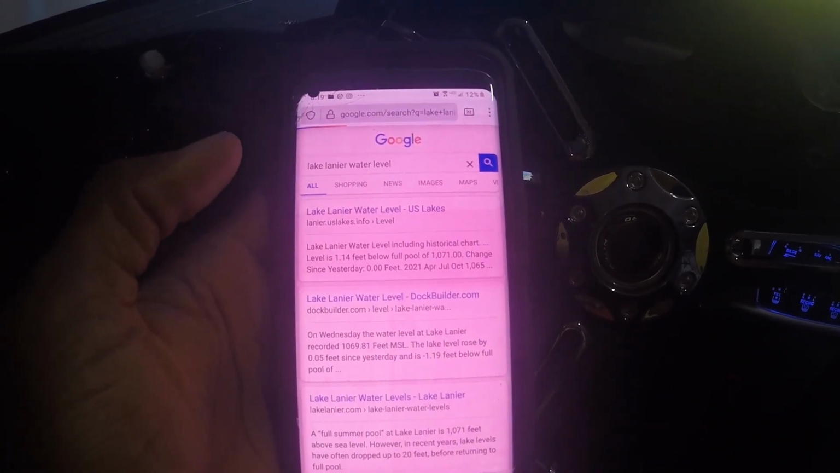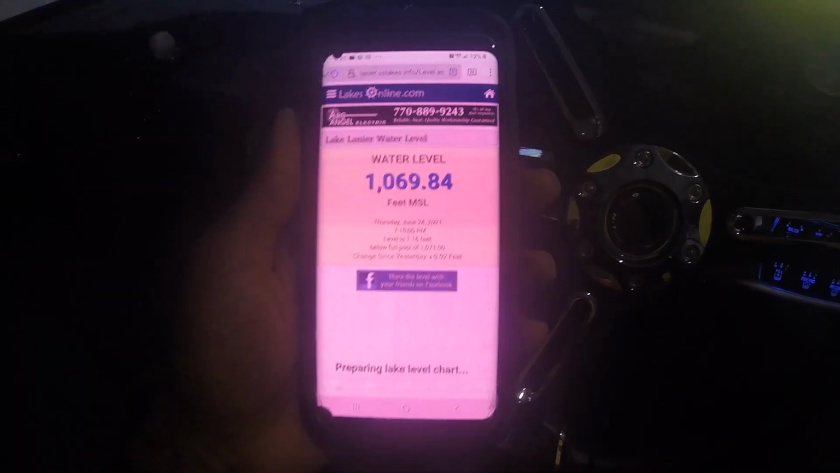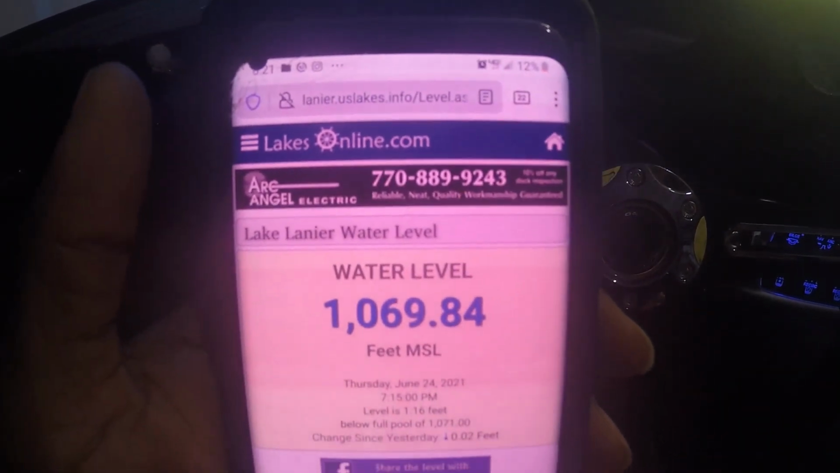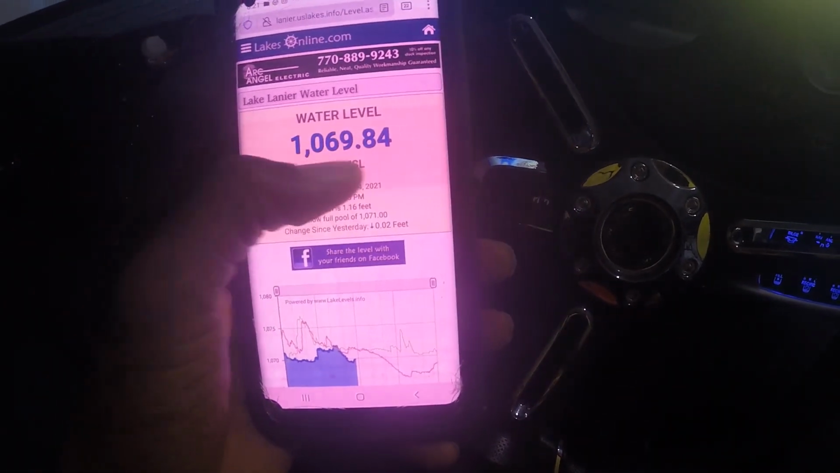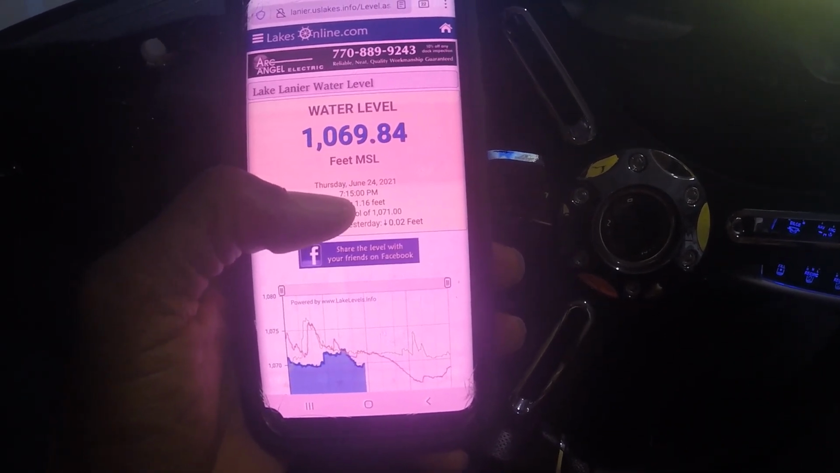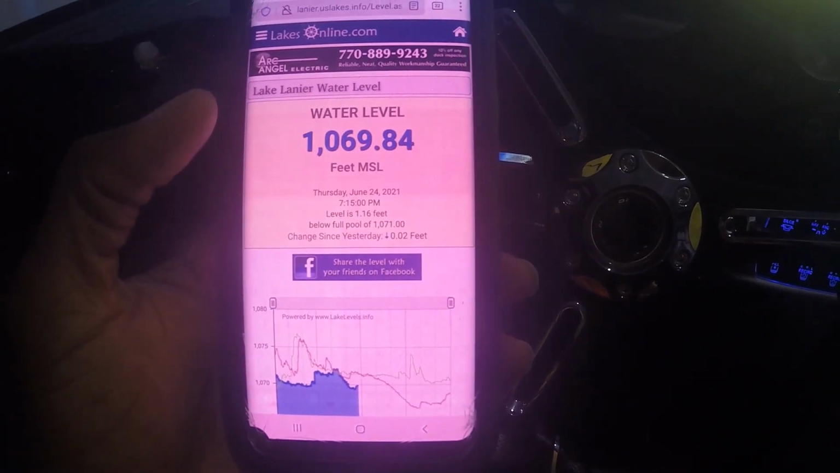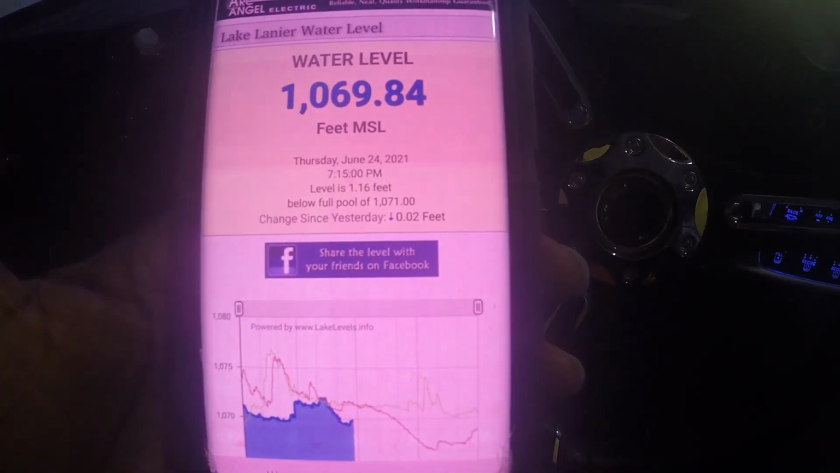So when I click on that, it'll take me to a screen. Let's make sure you guys can see that. All right, so then it'll bring you to lakesonline.com, the name that's right here at the top. And pretty much the only thing that I'm looking for on this is water level 1069.84, Thursday, June 24th, 2021, 7:15 p.m. Level is 1.16 feet below full pool. So when I just looked at it a few minutes ago, it was just 1.14. So that is actively updating.